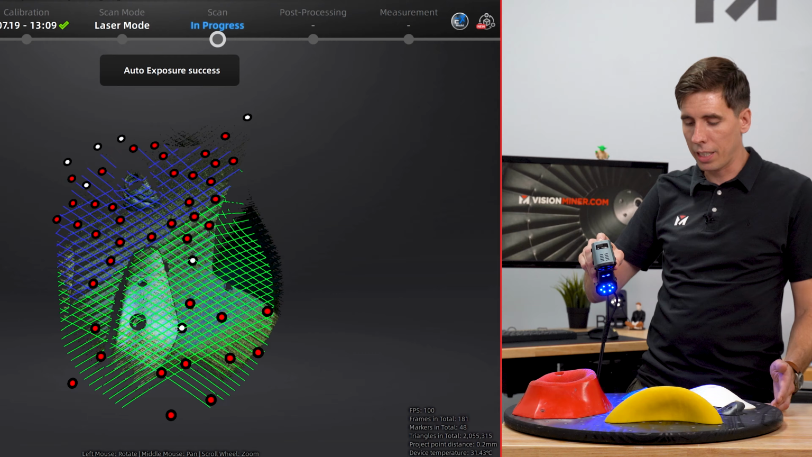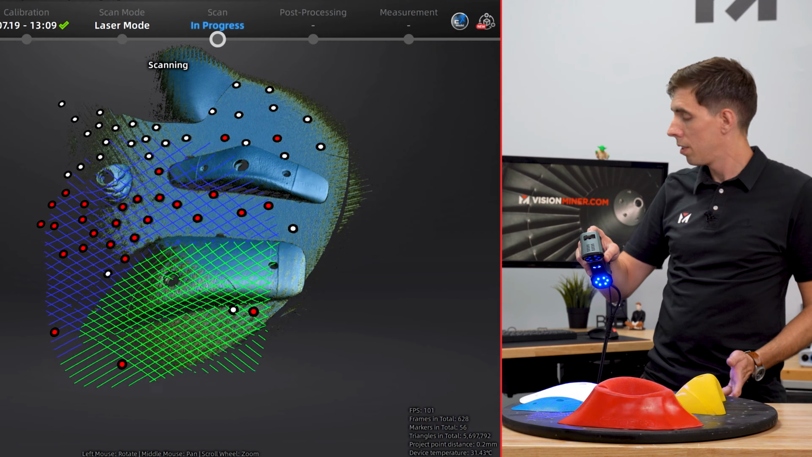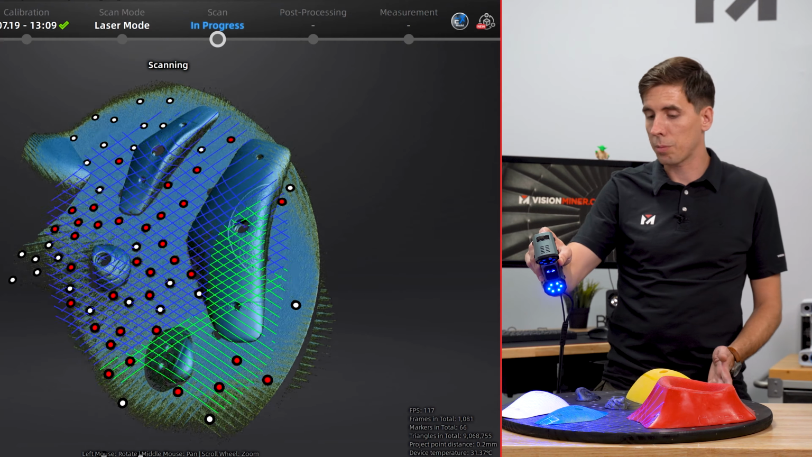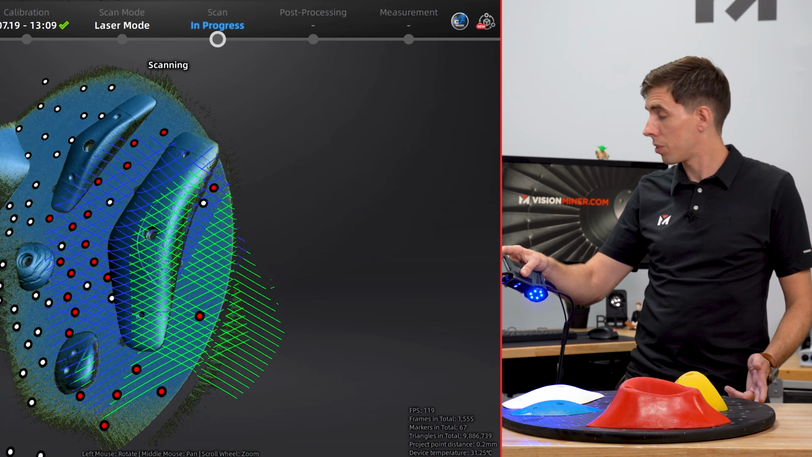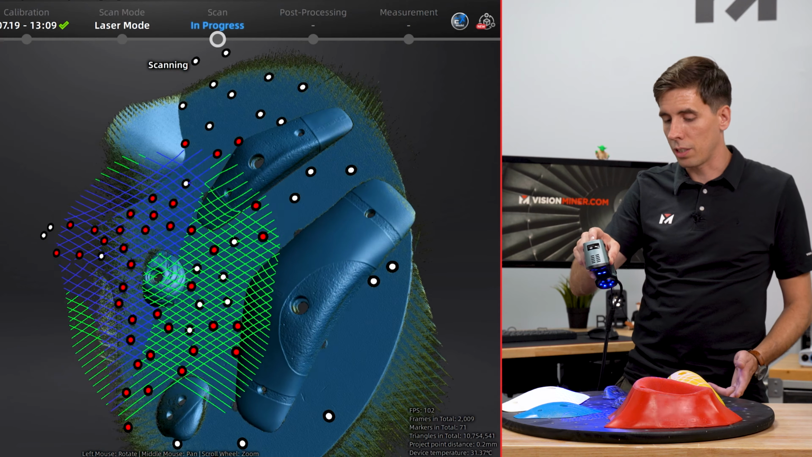All right, and we're picking up data. This is insanely fast. This scanner is much, much faster. Didn't expect that, but it is. FreeScan Combo itself is very fast. If you check out all our other videos, you'll see, but this just works even better.